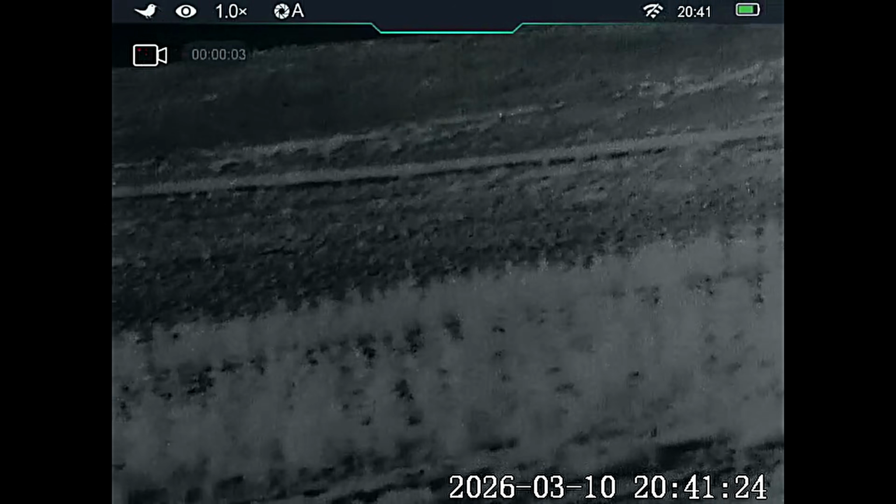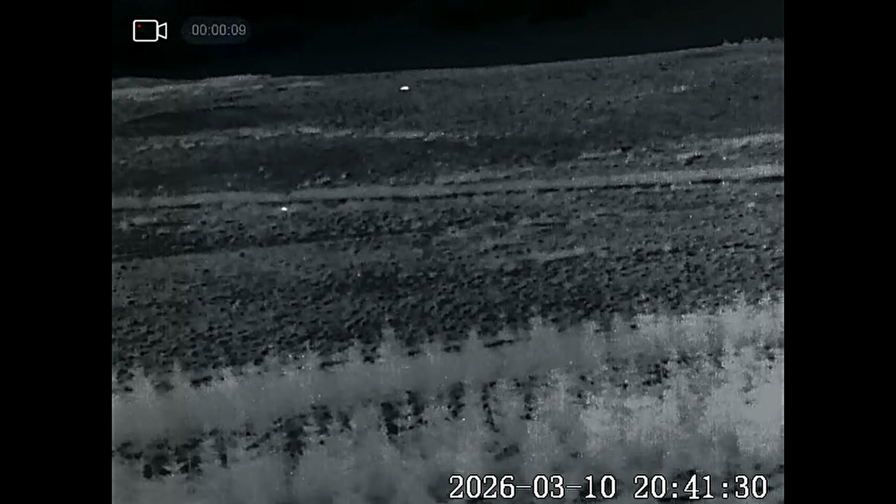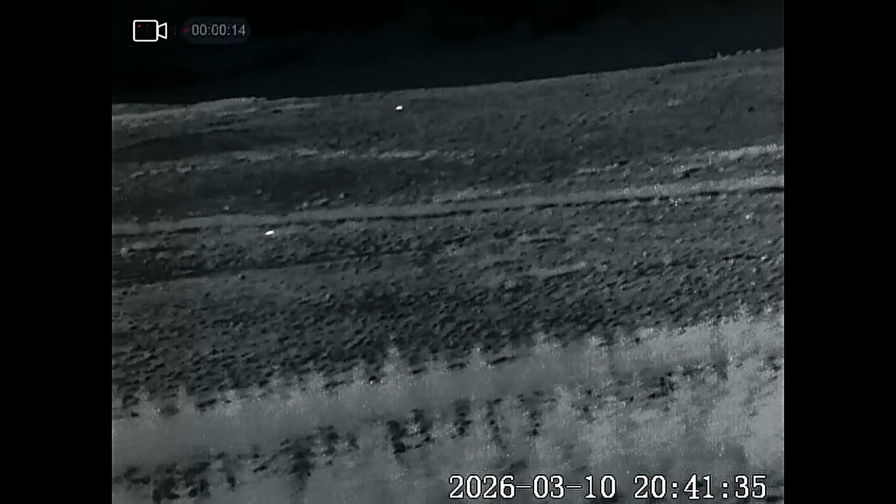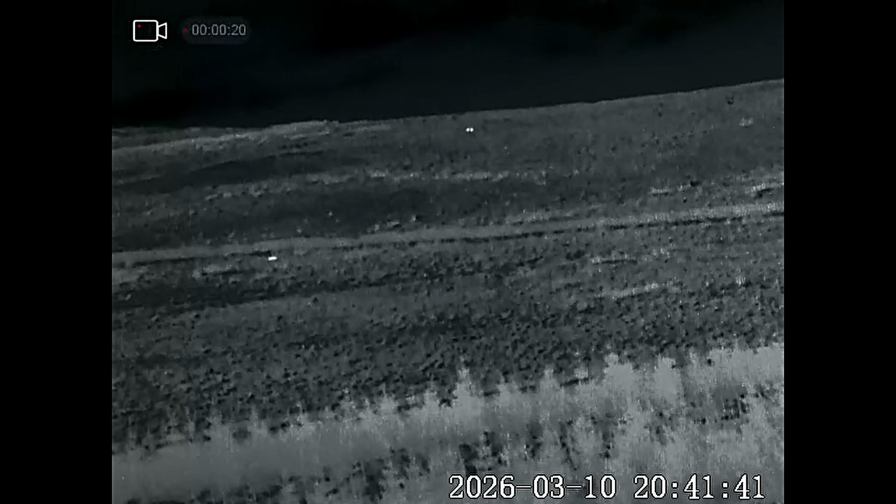Right, I'm back in the truck out of that wind, and I'm going to have a scan round. Okay, going up the boundary wall, it looks like it's a fox, but it's actually a badger that's making his way up. He was on the opposite side and he came through the wall. In fact, I actually counted 6 badgers on that bank side.